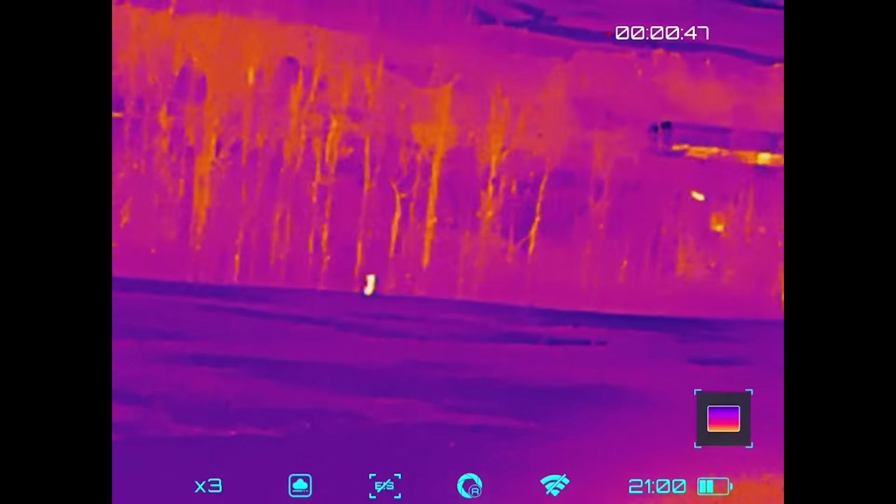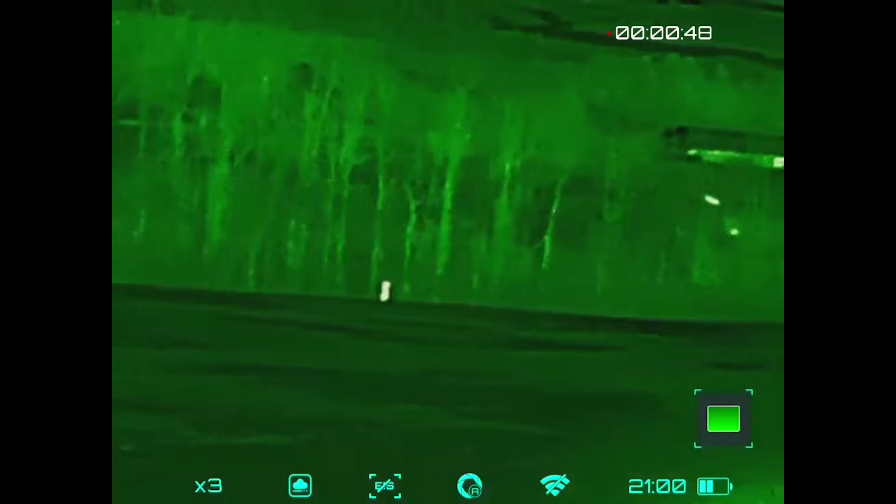Being someone who's run a lot of 640 helmet mount units, the 384 is super impressive for that price point at $1,000. I've taken it out a couple times. I was out with very good conditions outside, and I could see animals out to around 900-ish, but actually detecting what that animal was around 250, 325-ish yards.